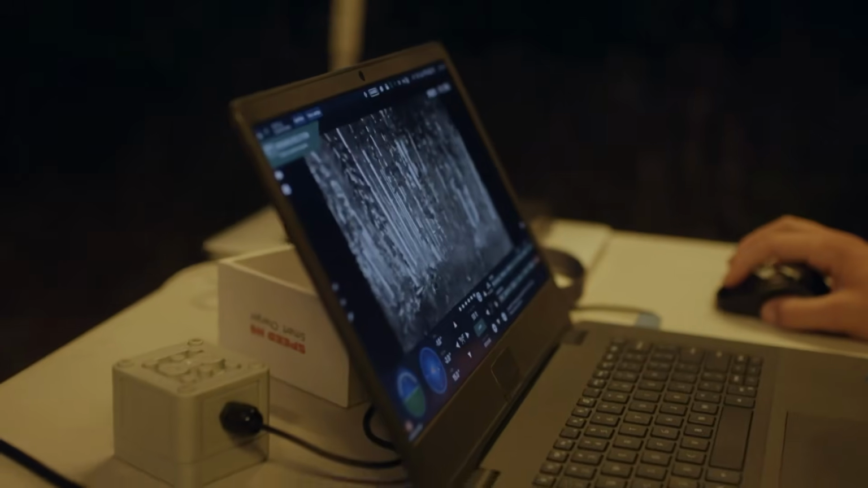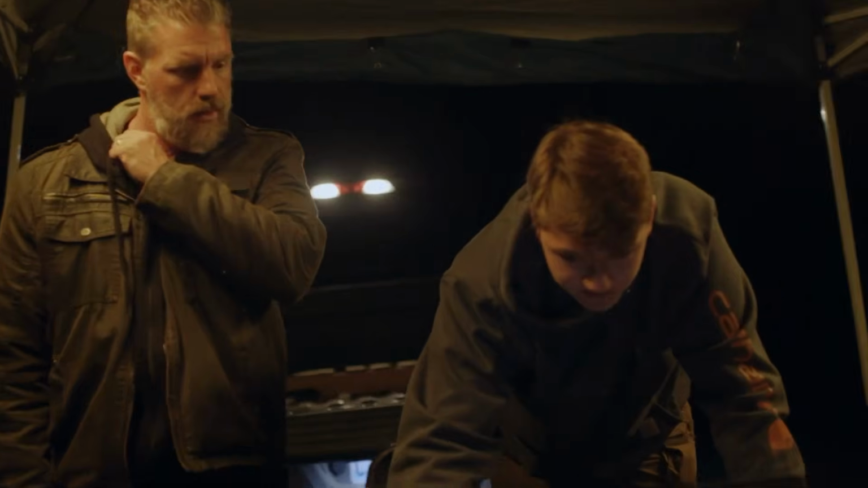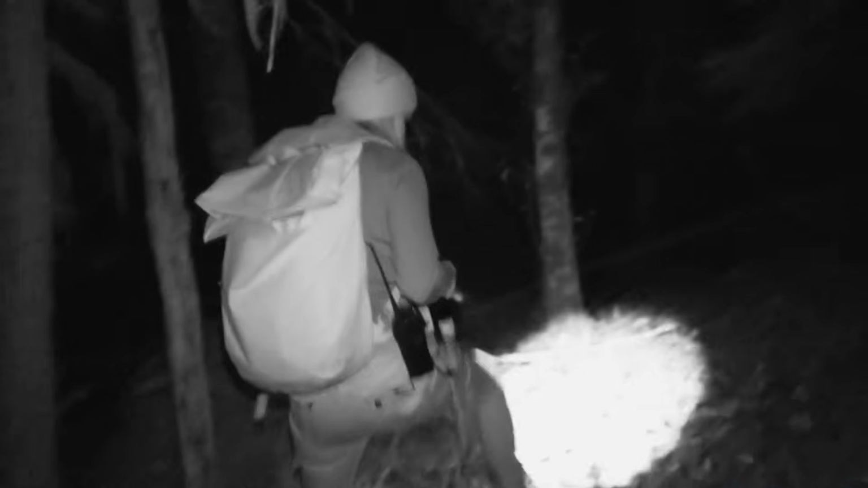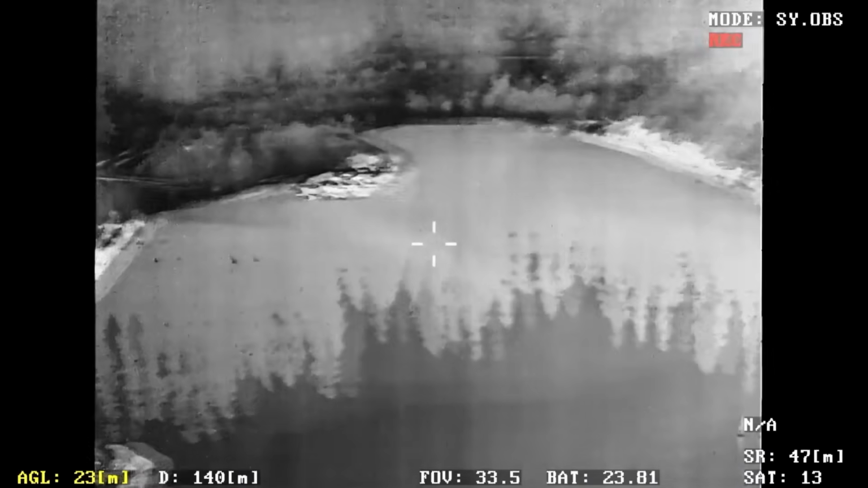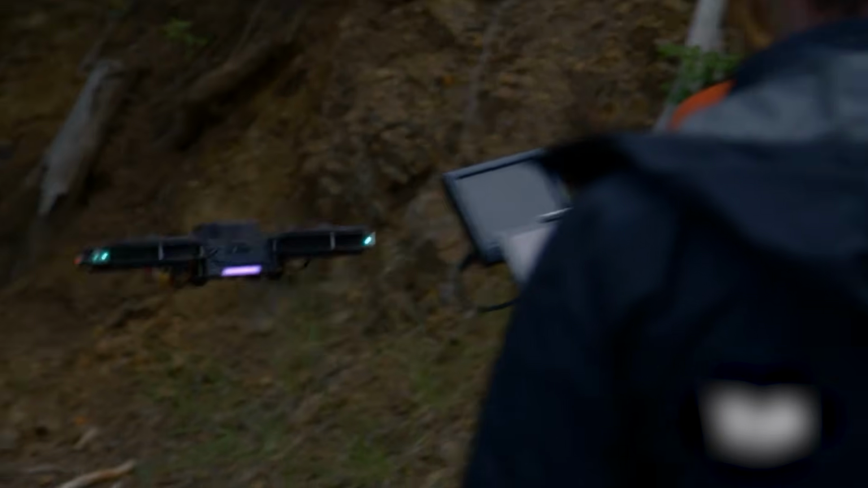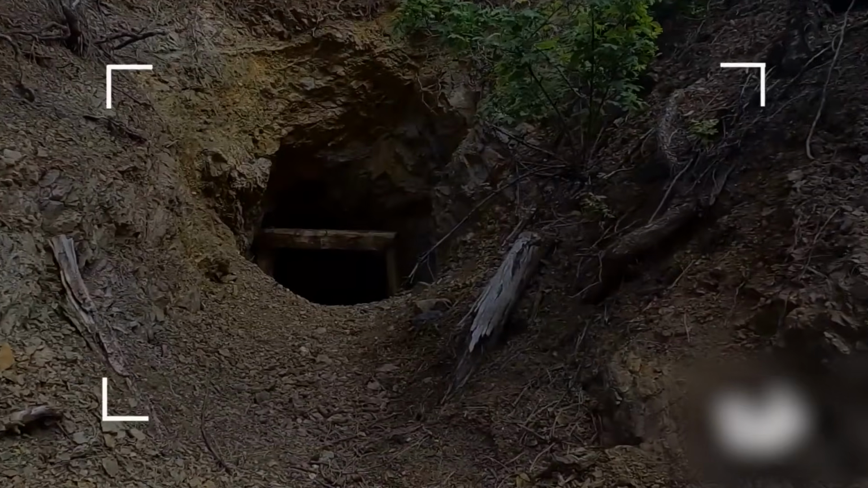The information gathered from drones in the sky helped plan routes and improve safety by taking a close look at the land beforehand. While their main goal was to find and document hard-to-find creatures like Bigfoot, every trip brought the chance of discovering something new, making their efforts always worth it.